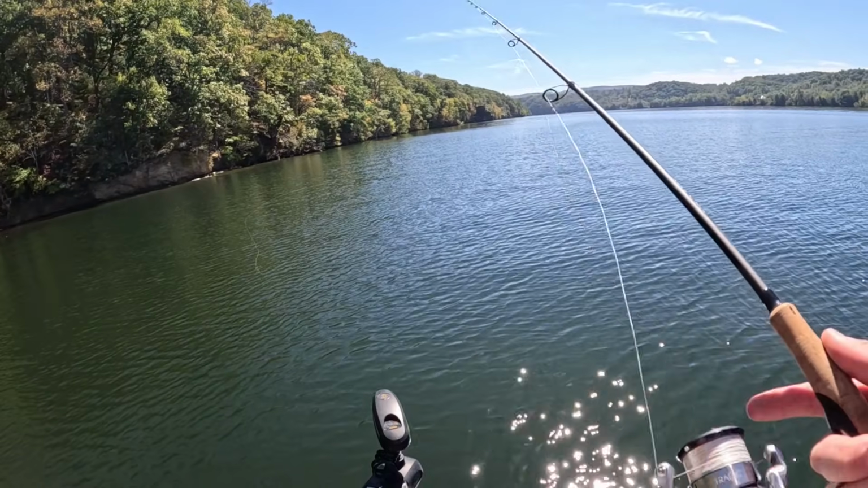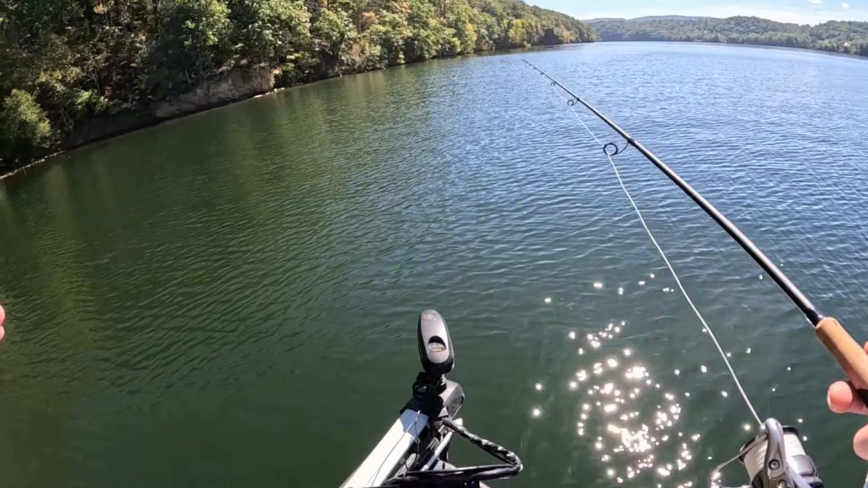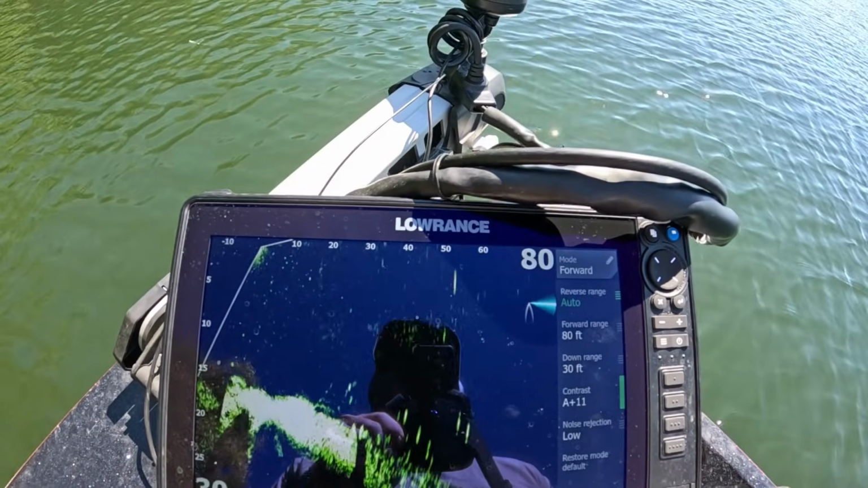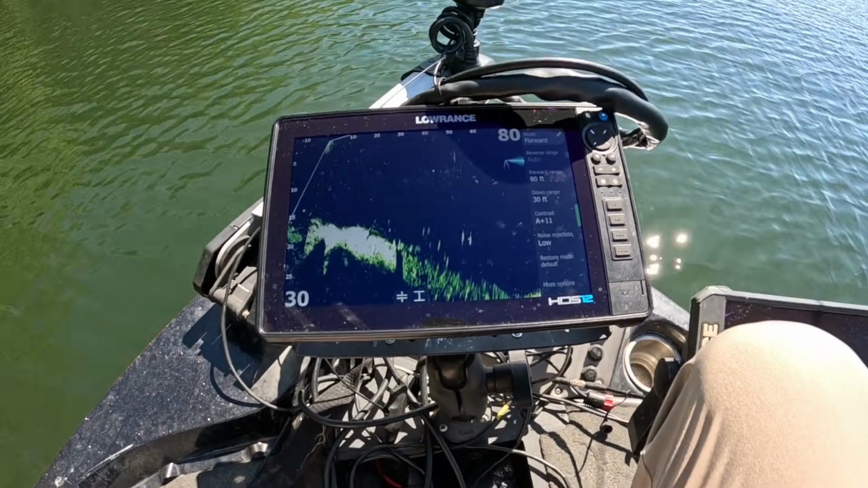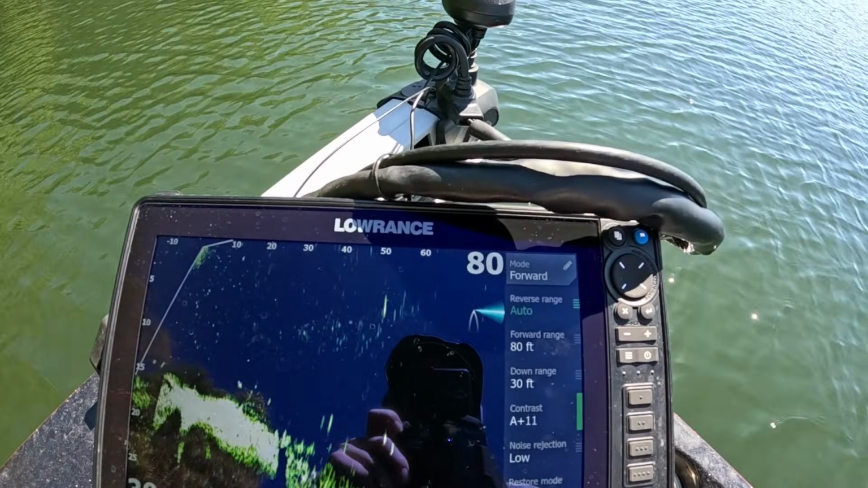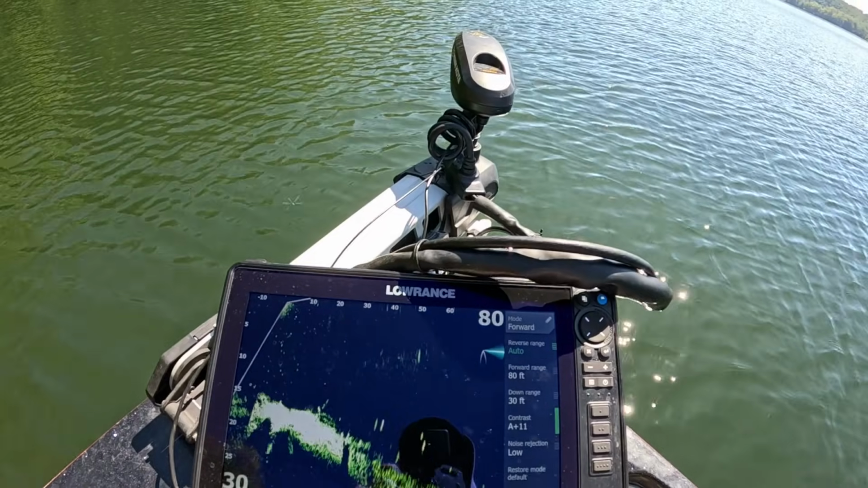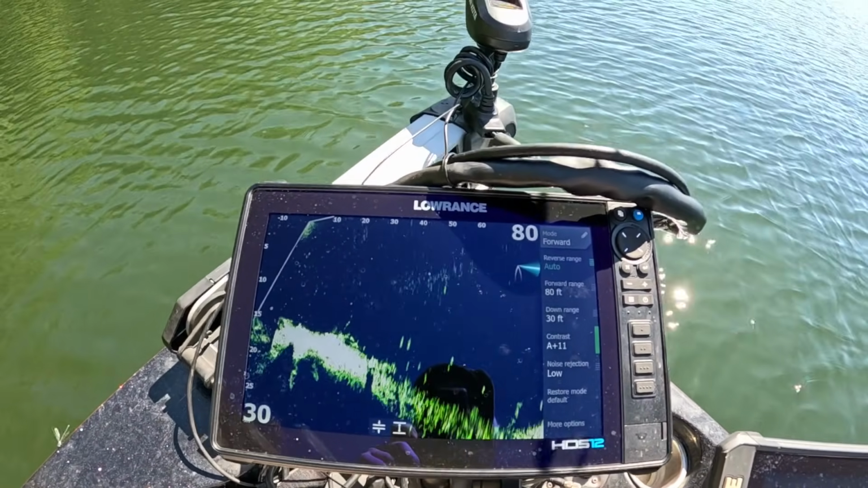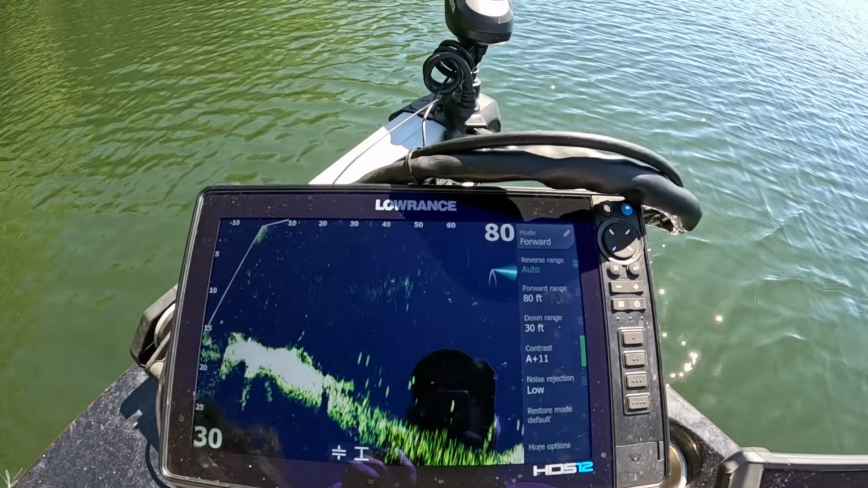That was 60 feet there. So if you can make a 60-foot cast with your dice, just go about 10 feet past that, you know, 70, or I'm set on 80 because I can actually cast this to about 80 feet if I really wing it. But keep it on about 80.